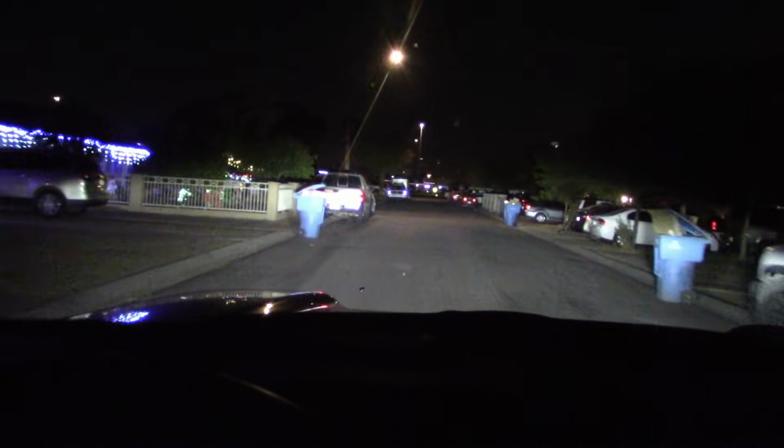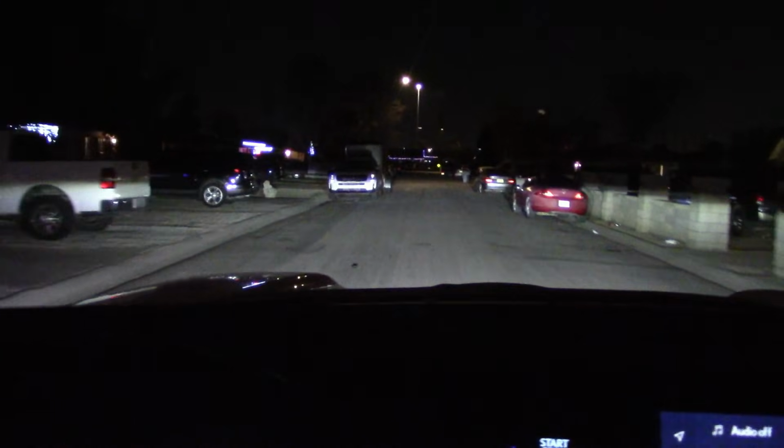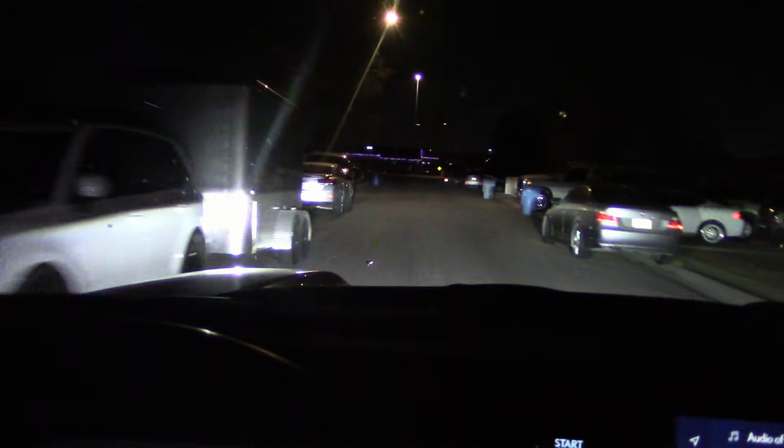And last, we'll do the dark, dingy street drive. Got the low beams on now. High beam, no problem at all. Very bright. Even though the lows are a bit lower in height than I would like, they're more than adequate.